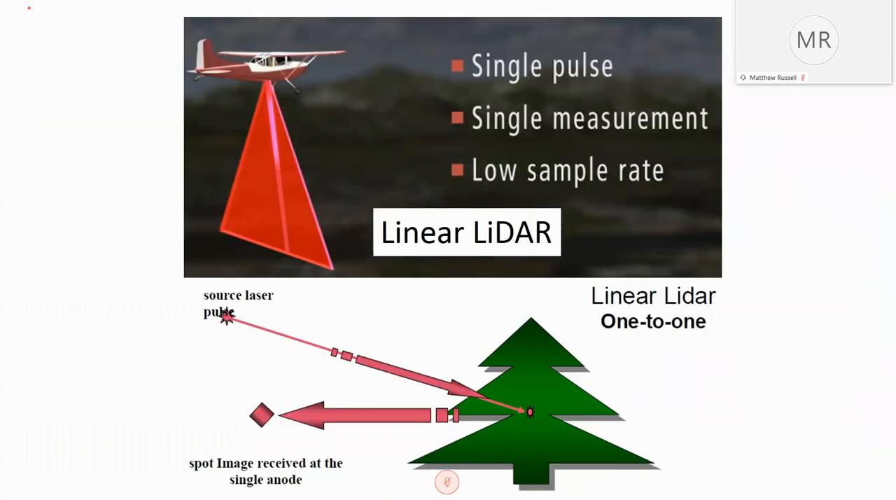Traditionally, single pulse linear LiDAR has been used, and that was fine. But we thought we'd look at something new. Linear LiDAR sends a single pulse out, and if it hits something, it's reflected back, and it provides a good 3D map also.